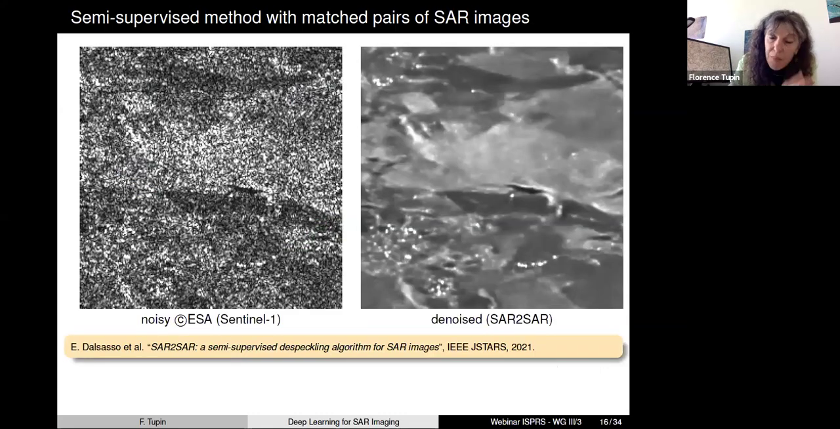So here is an example of this method, which is called SAR to SAR. And you see here you have a Sentinel-1 image. Here you have the denoised image. And what is nice is that you only need to have some pairs of images to do the training of the network.